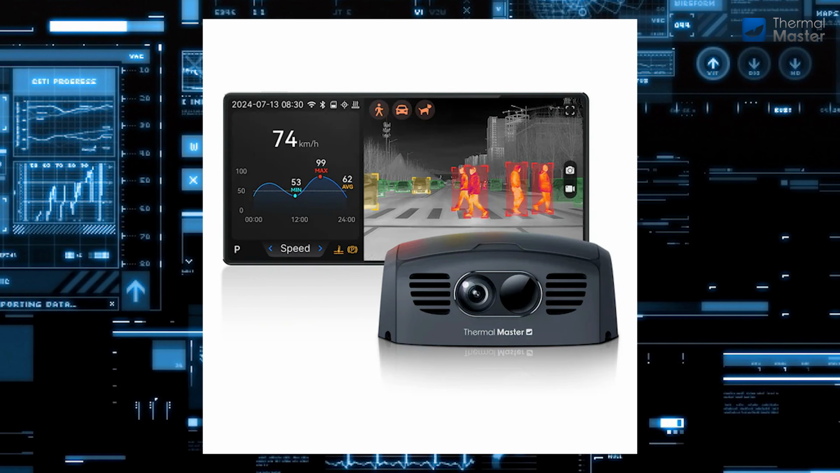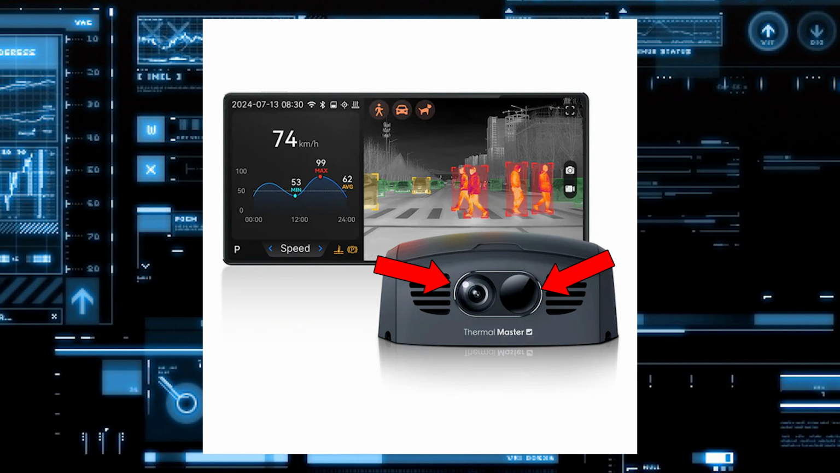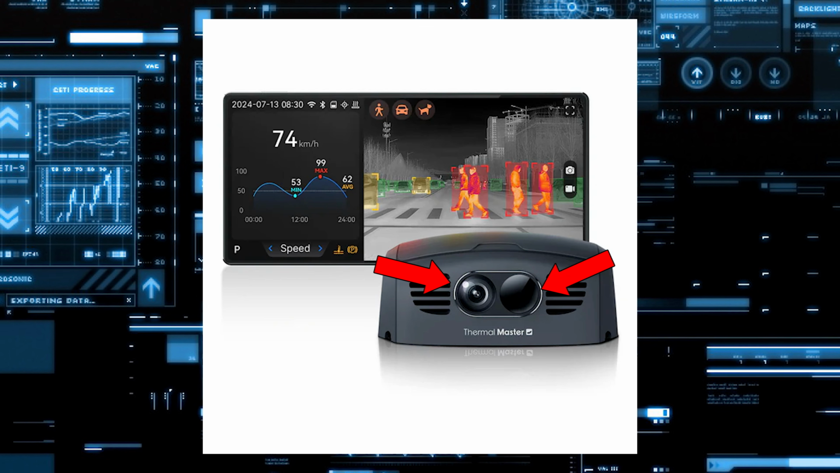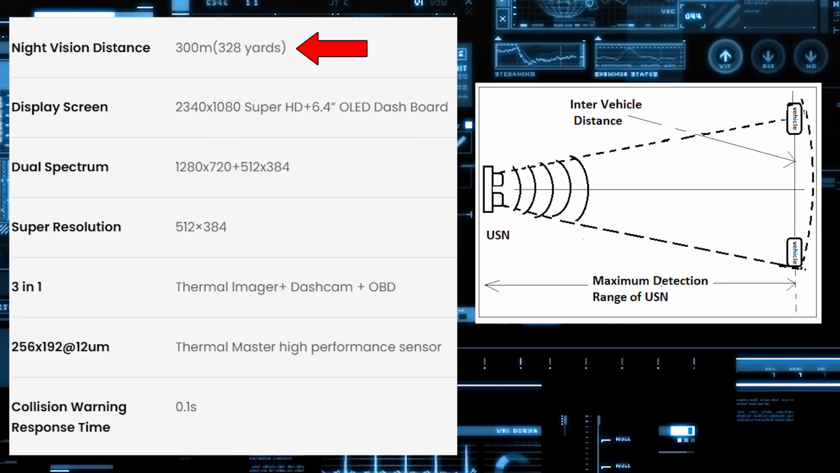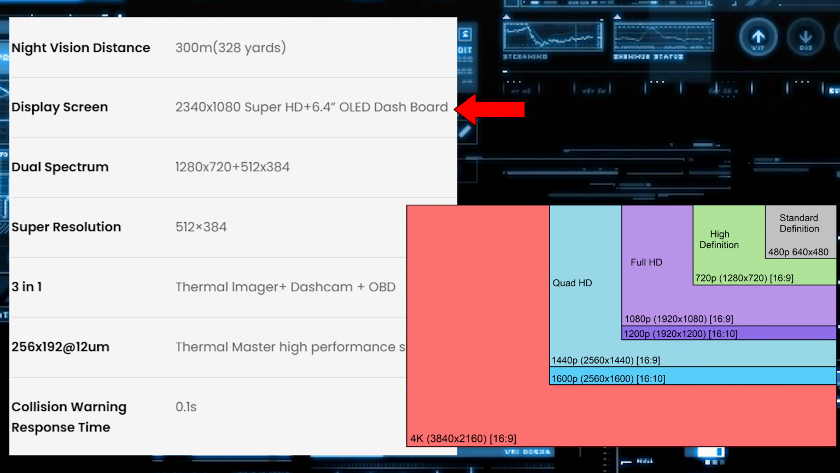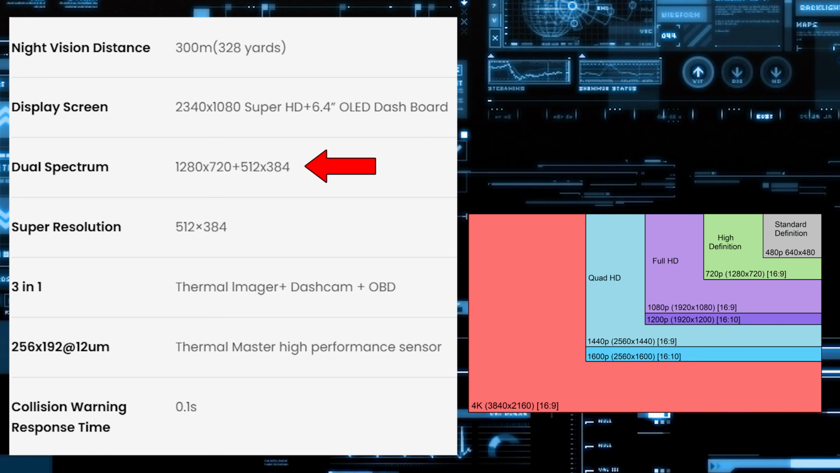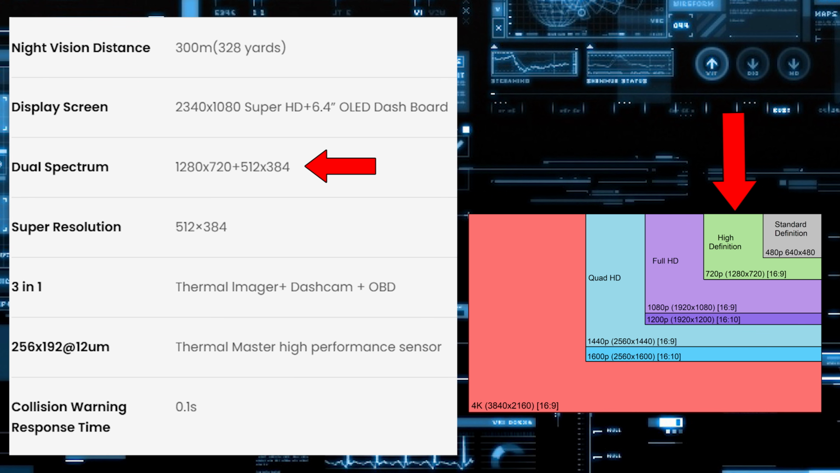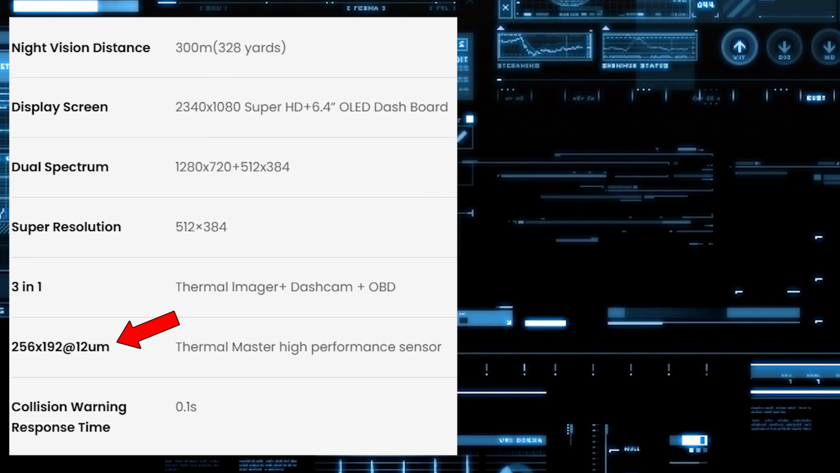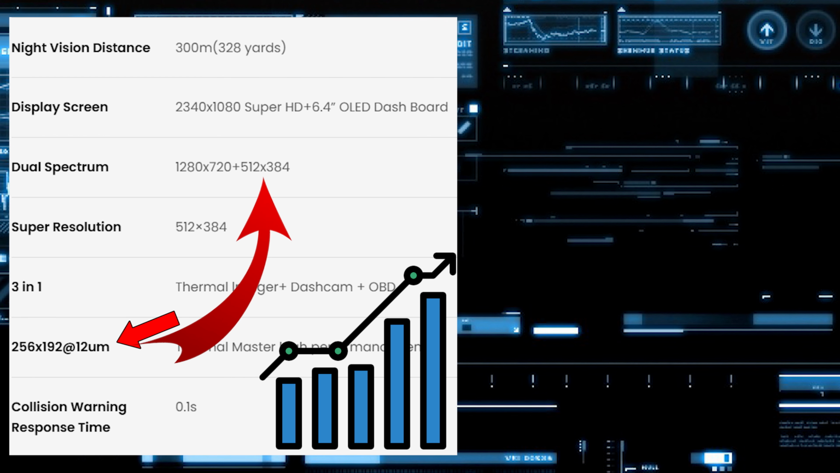Let's start with the fact that it's a dual spectrum model that uses a thermal and visible light sensor, so it can use each separately, side by side, and visible image over thermal to give you the fusion mode. The detection distance is around 300 meters, the screen resolution is 2340 by 1080, it's an HD plus 6.4-inch OLED screen. The visible light camera has an HD resolution of 1280 by 720, and the thermal sensor is 256 by 198, upscaled to 512 by 384, but it's just a digital upscale.